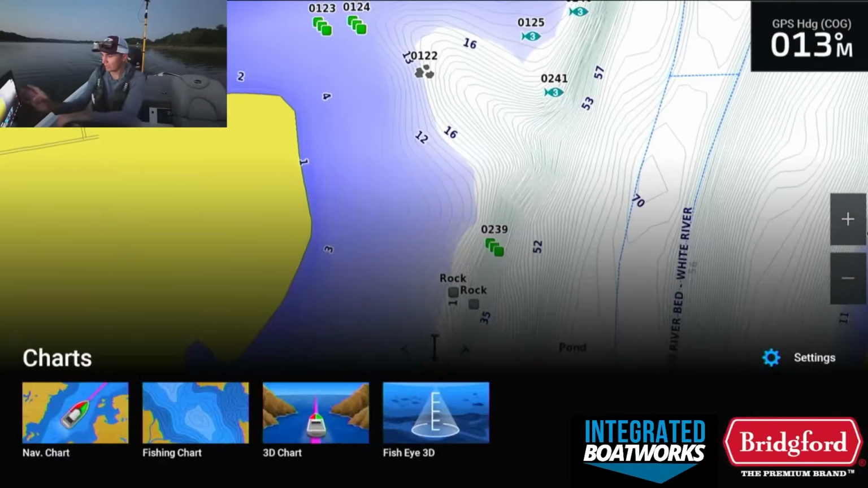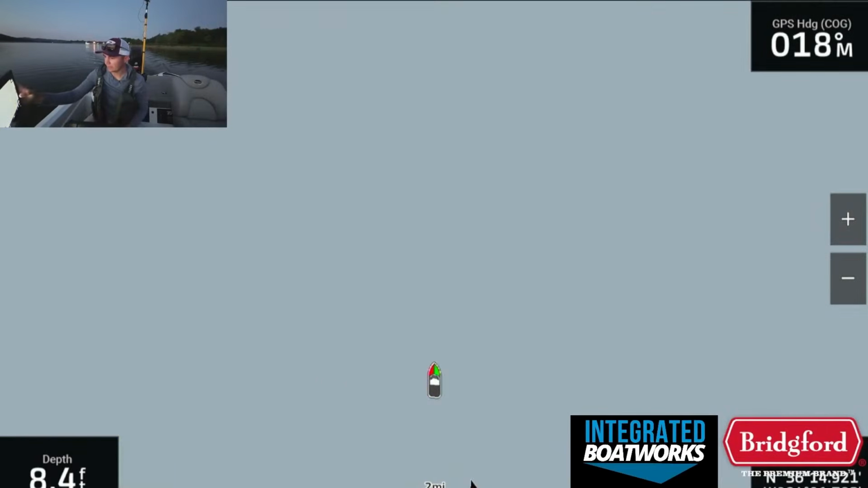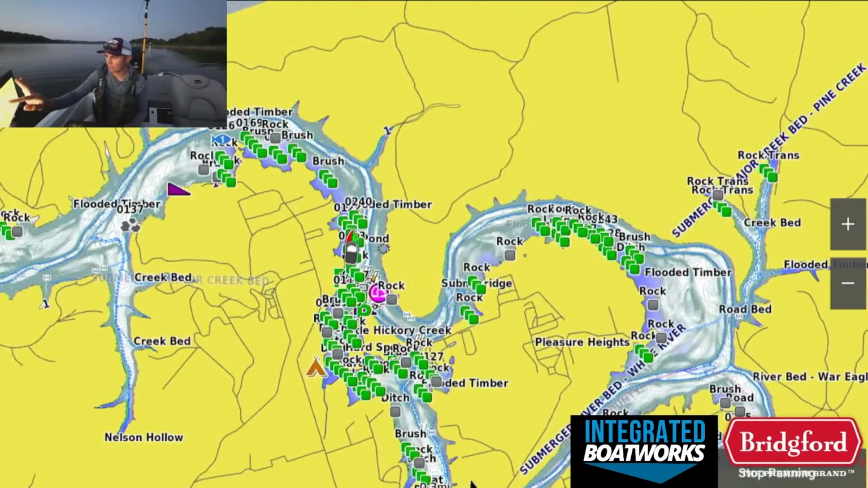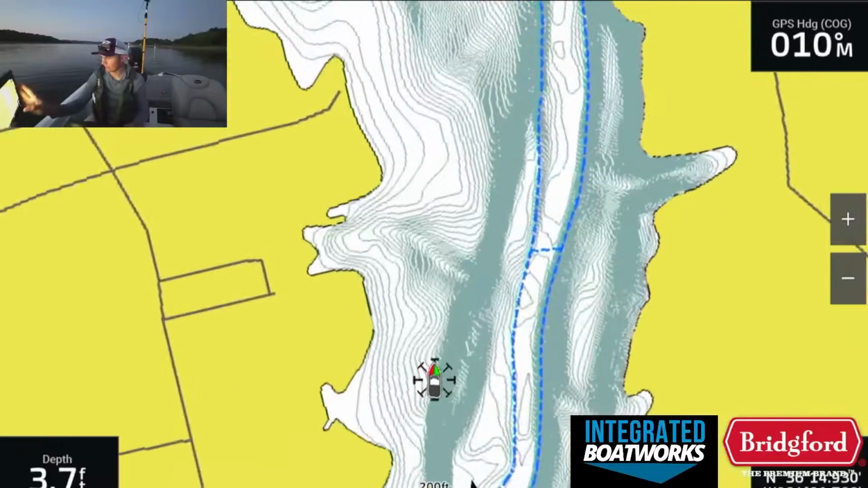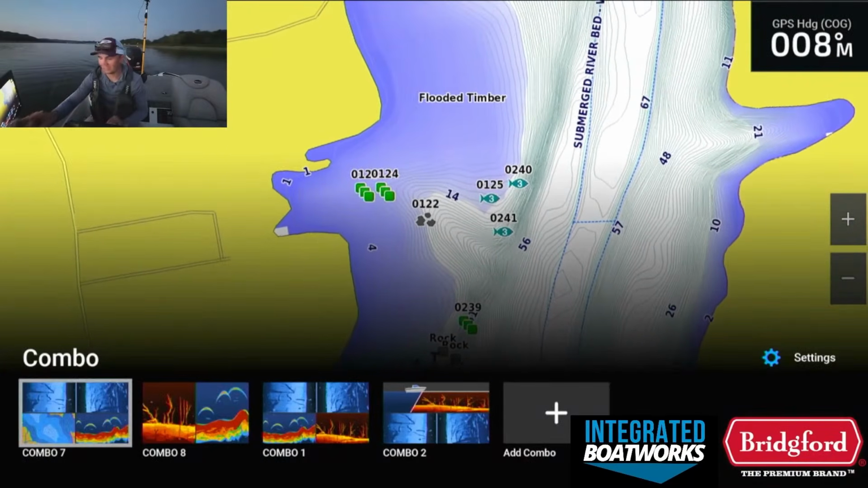Okay, so out here on Beaver Lake, I'll kind of show you where I'm at. I'm basically further up the river in the dirtier water section of the lake. I plan on graphing right here by the boat ramp for a minute, and then we're going to run up the War Eagle Creek or river. It's kind of my plan, and we're getting right on top of something that I want to graph, so we're just going to jump straight into it.